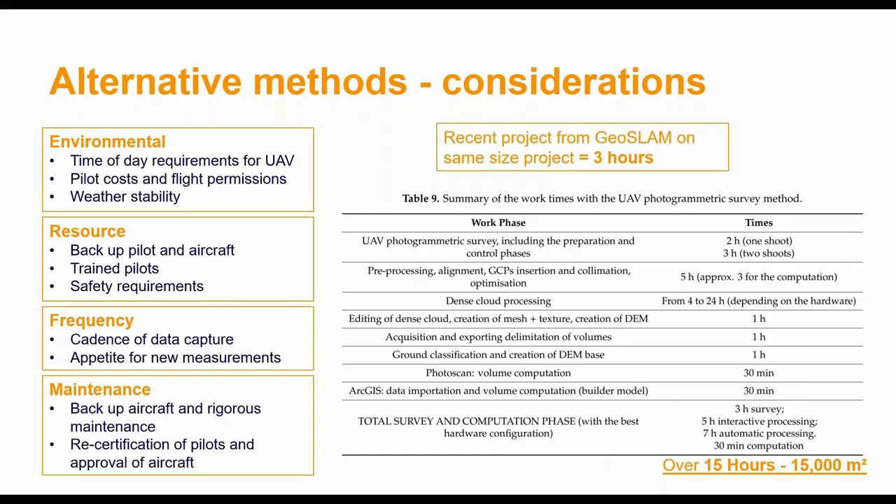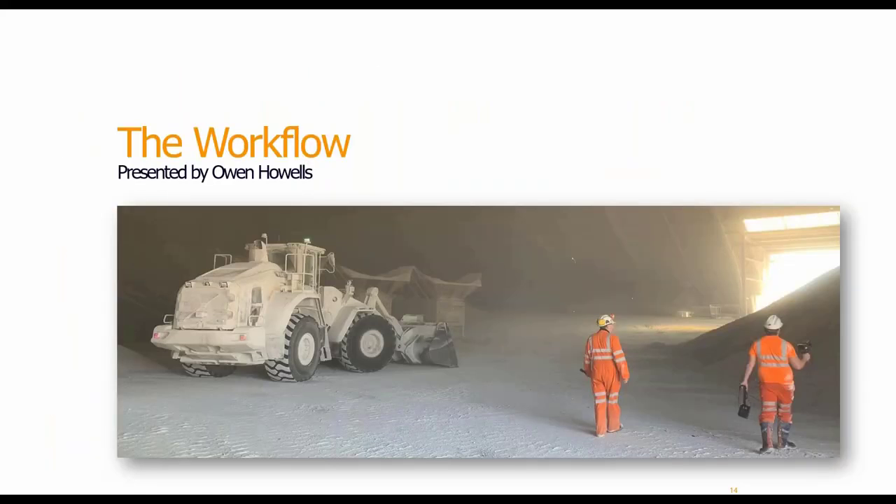So to talk a little bit more about how this works and how the beauty of these systems helps you to gain all these benefits, I will now pass you to Mr. Owen Howells to talk a little bit more about the products and how they work. Thank you, Owen. Hi, yeah, cheers, Matthew. Thanks for going through that stuff with us.